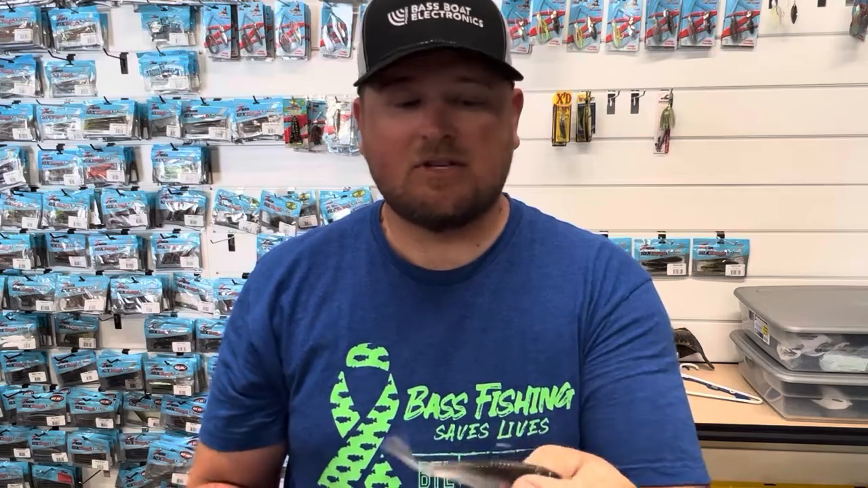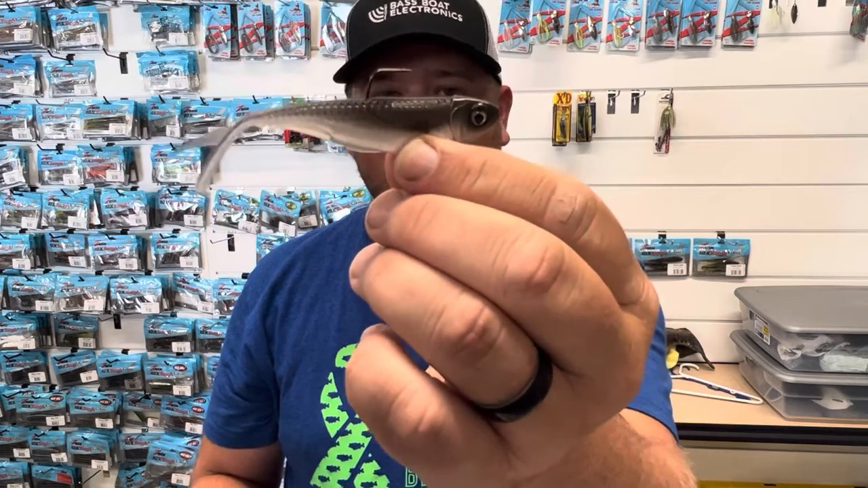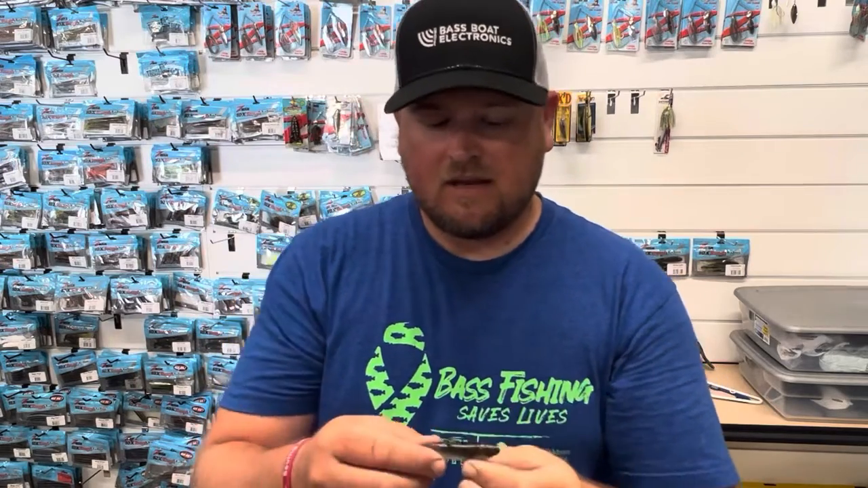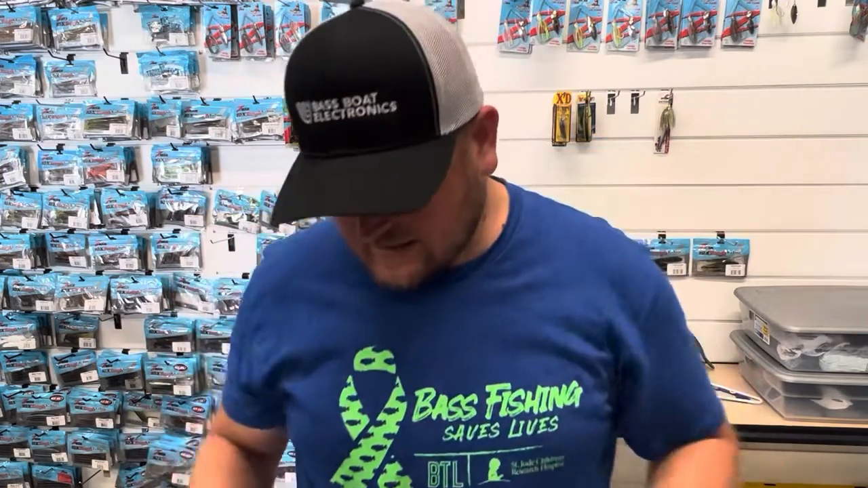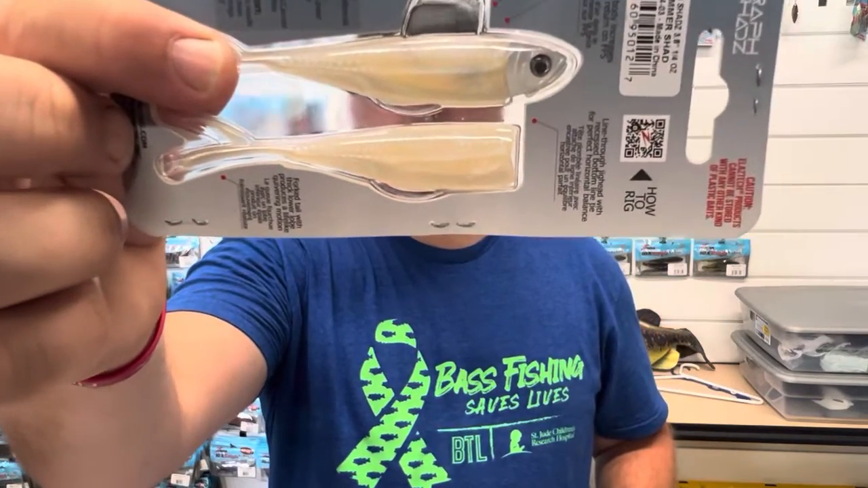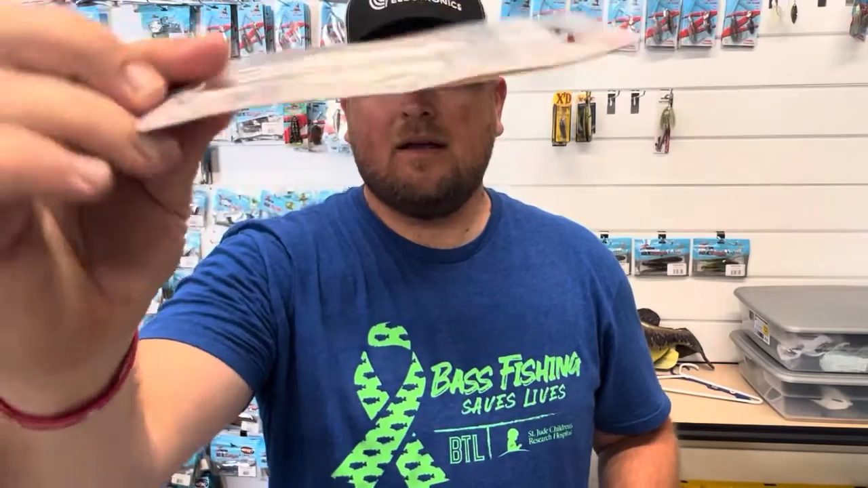Other than that, it's just a beautiful, very lifelike shad profile. The back of the body is made of Elaztech, and it comes with one already rigged and then a spare. And it comes in 3 different sizes: 3/16 ounce, 1/4 ounce, and 3/8 ounce. Those are very popular sizes for this type of technique to get it down to the fish, but also have a very realistic action in the water.